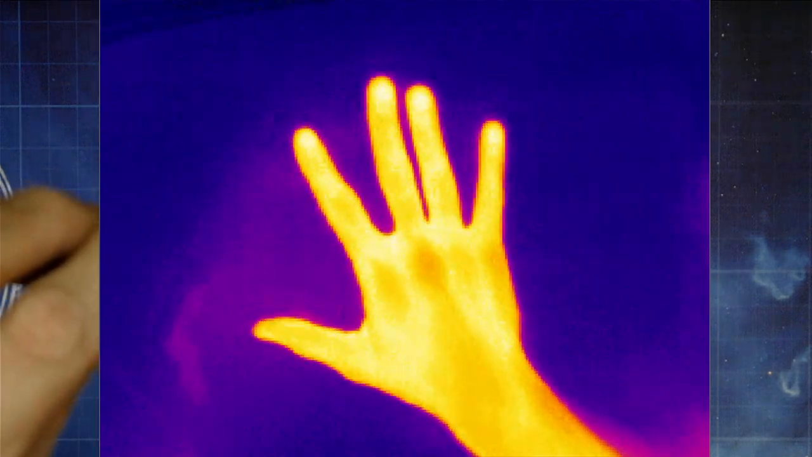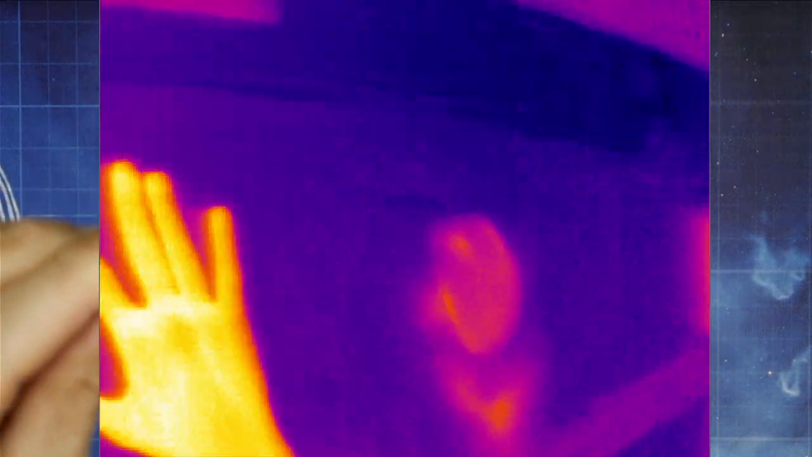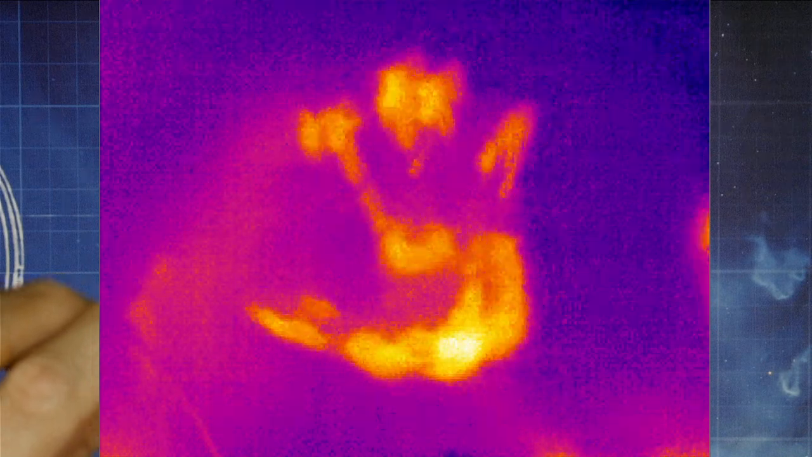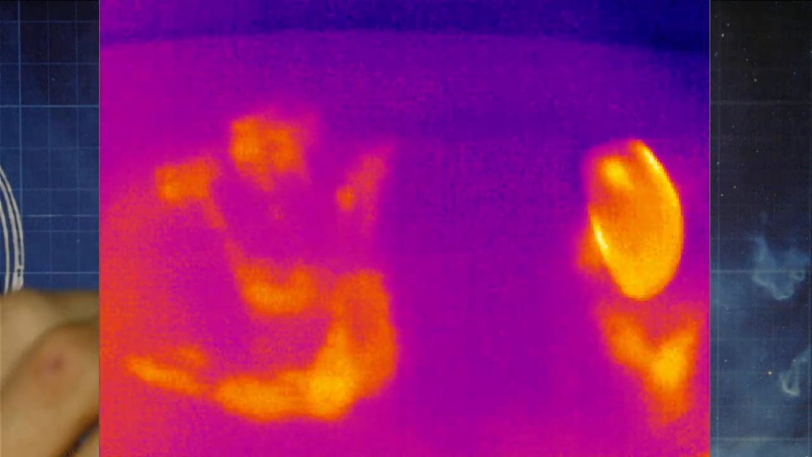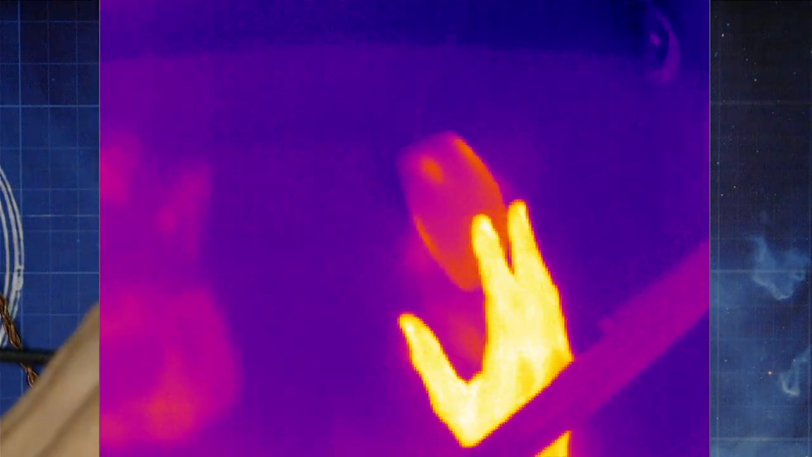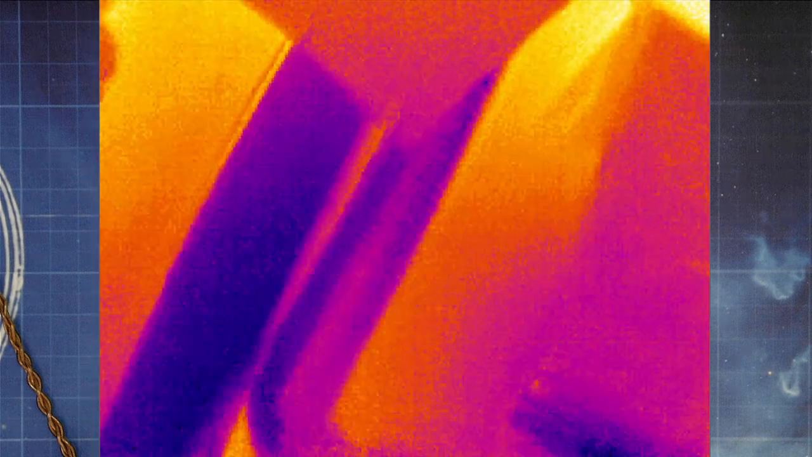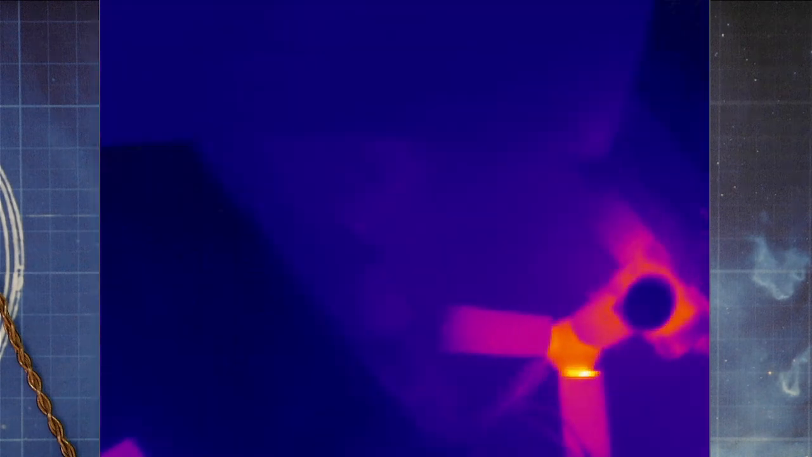There are different profiles that you can use, but it's decently high resolution. You can see my handprint there, so you can see the temperature difference. There's my mouse. You can see the mouse is a little bit warm. Here's my microphone. There's not really any temperature there. There's my face. Ooh, spooky. And then you can see my light.